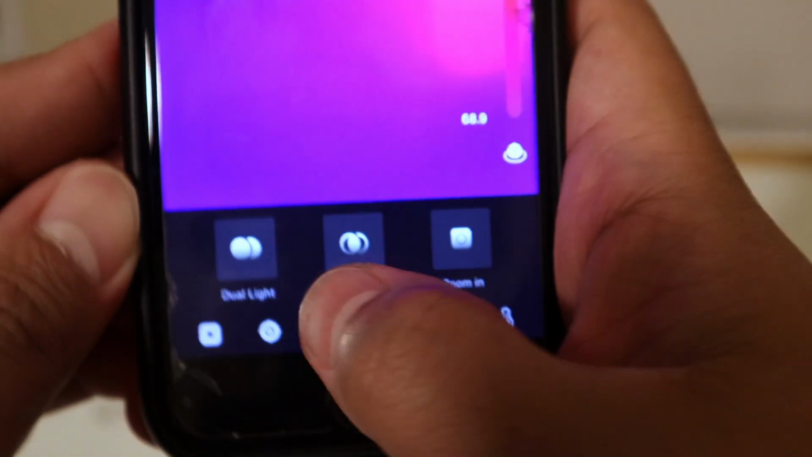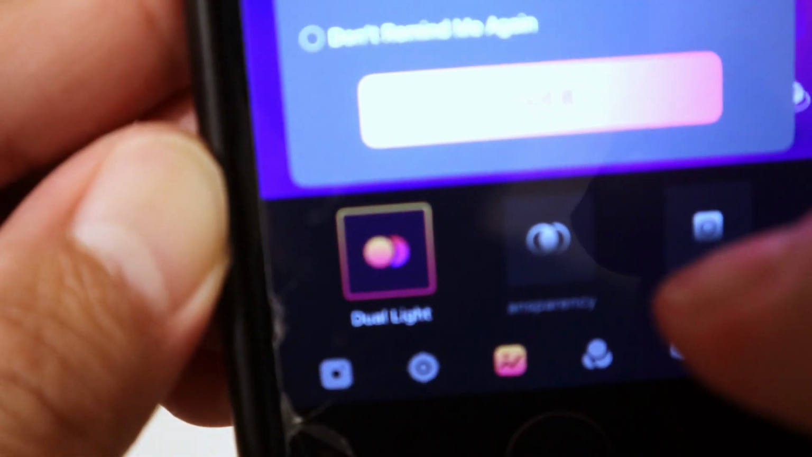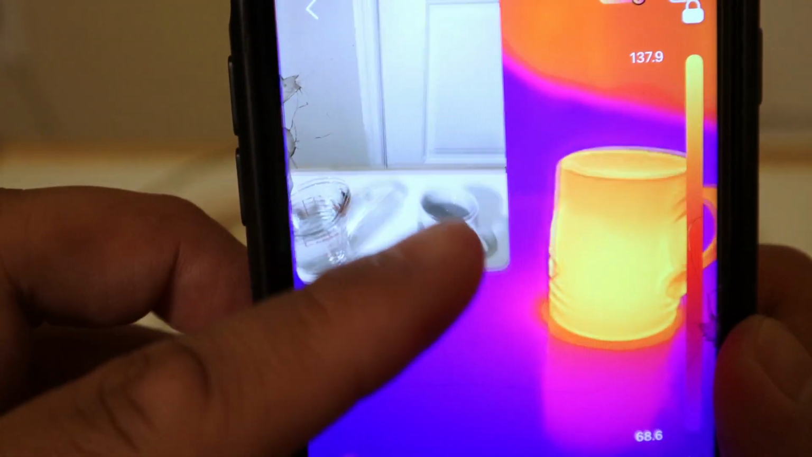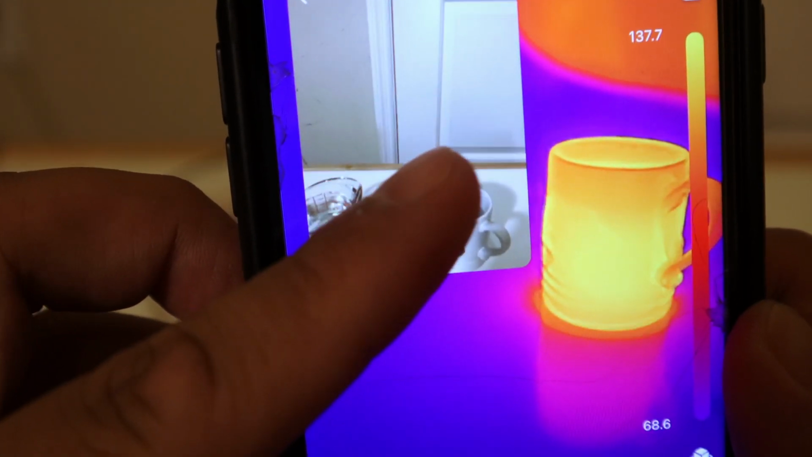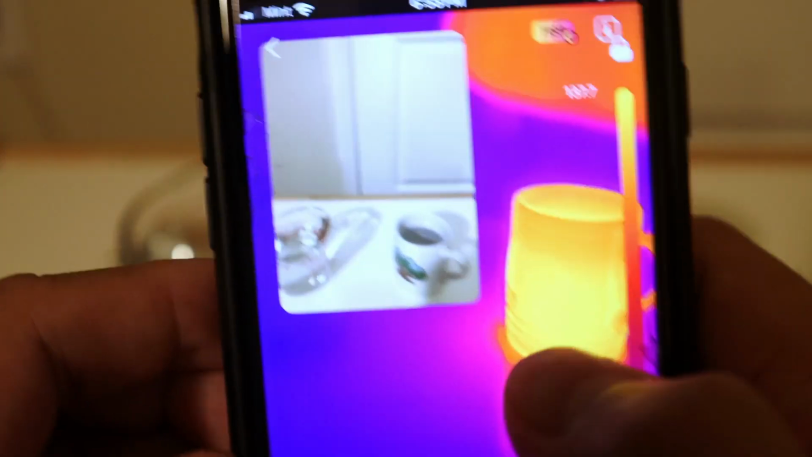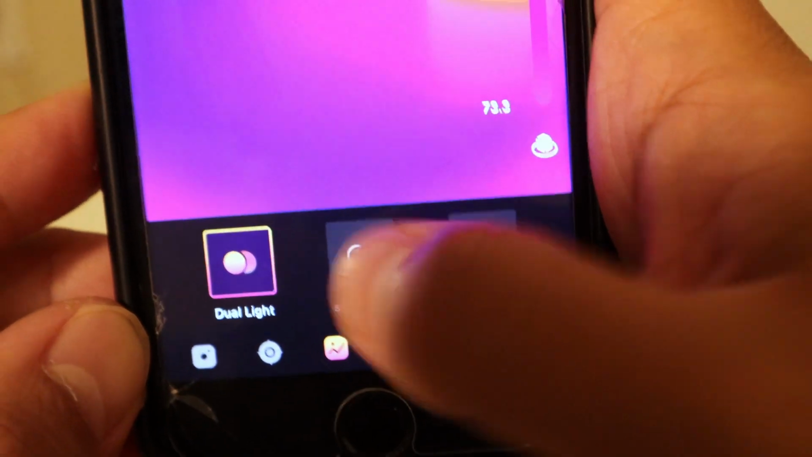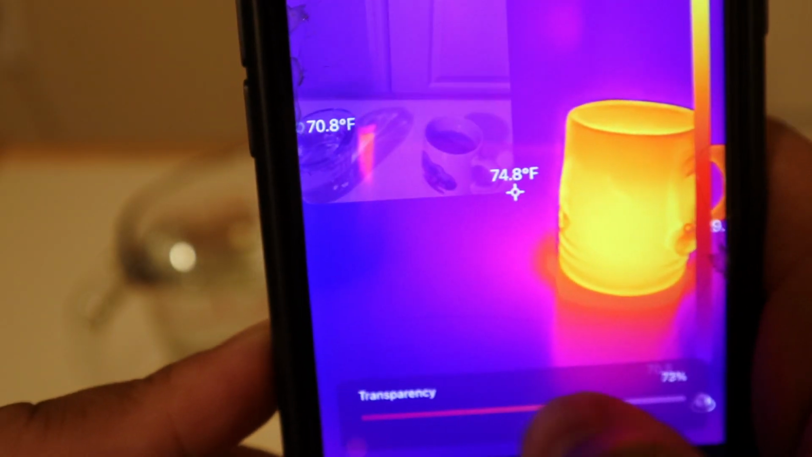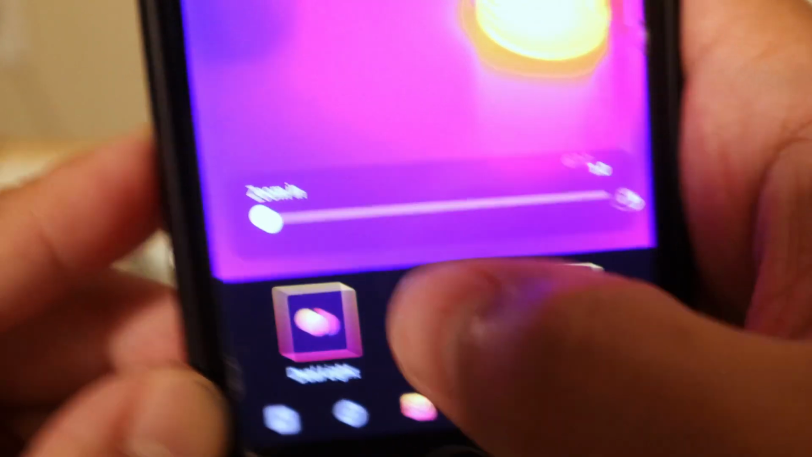Okay, this one here, you can actually press dual light, and what happens is that it'll put the image of whatever you're actually recording, the actual image, on the screen with you, and you can make that larger. You have the option to change the transparency of it. And lastly, you have the option to zoom in.